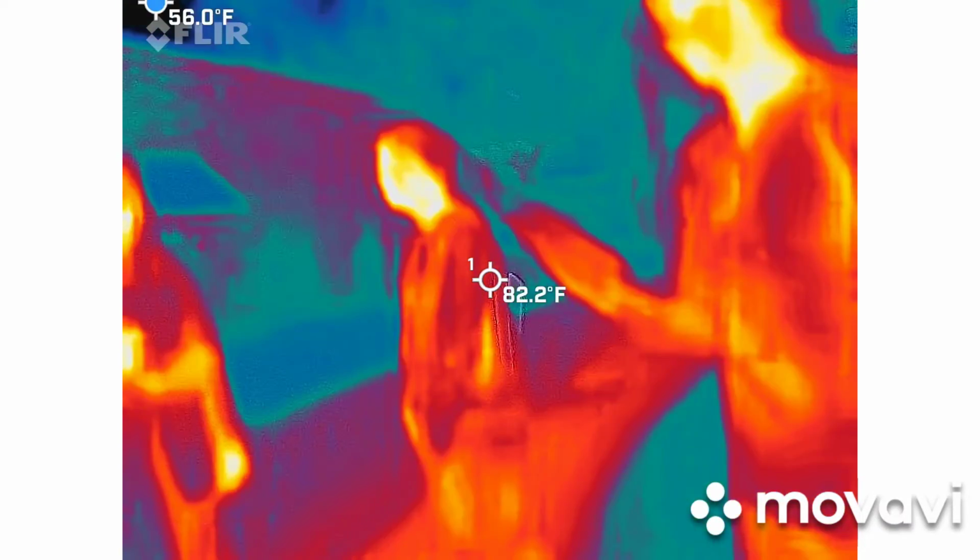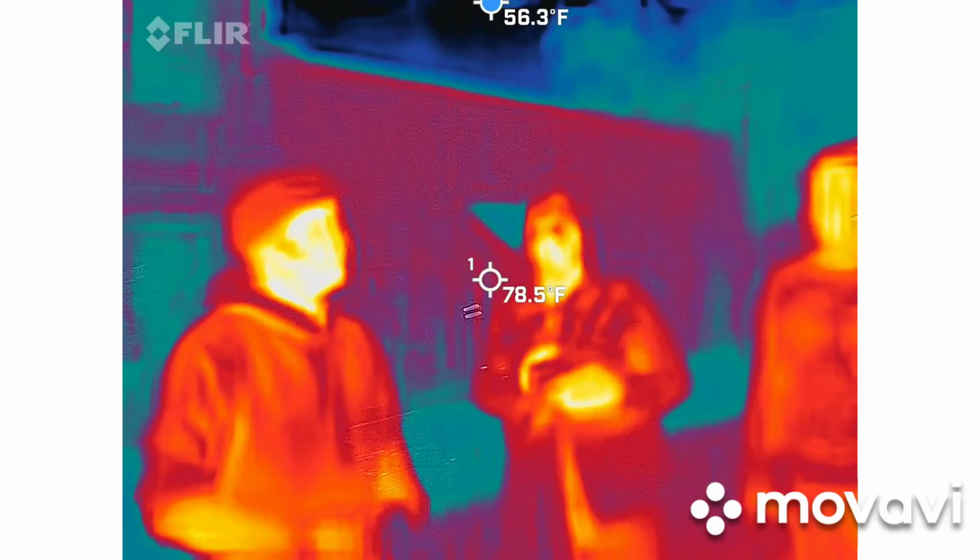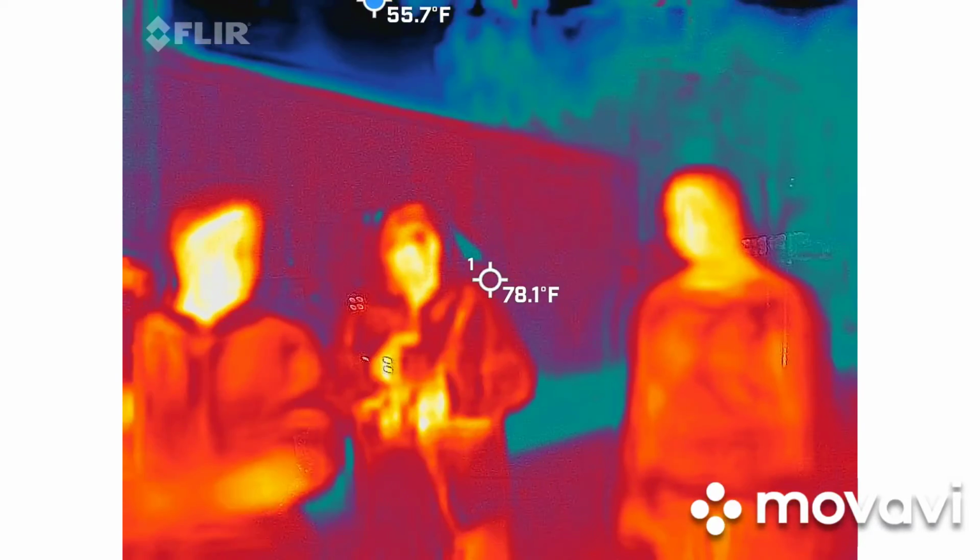Well, I'll be honest. Kids and teenagers have much more fun with the spirit boxes because they're not always paying attention to the history. So that gives them something to do.